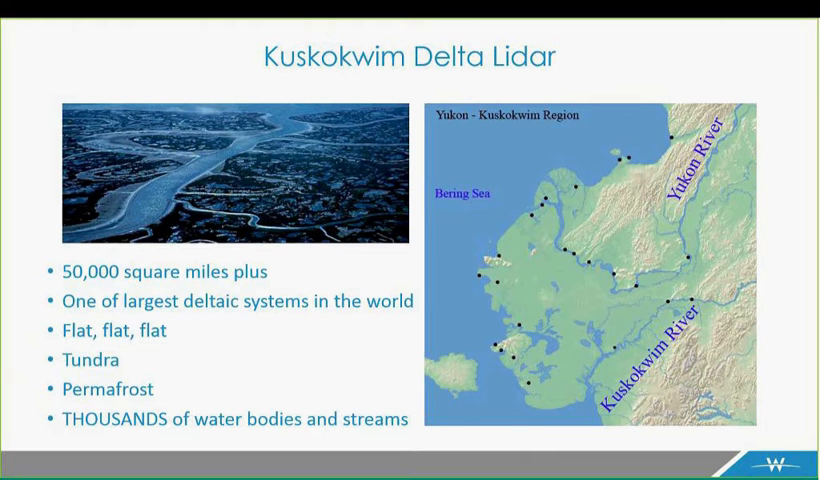So the delta itself is about 50,000 square miles plus. It's one of the largest deltaic systems in the world. It is an extremely flat area, and in many cases, the elevation barely changes within a foot for several miles. The landscape is typically wet tundra covered by large areas of discontinuous permafrost, and then thousands upon thousands of small lakes and ponds, intertwined with a tidally influenced network of streams. And then additionally, this AOI contains the Yukon Delta National Wildlife Refuge as well.